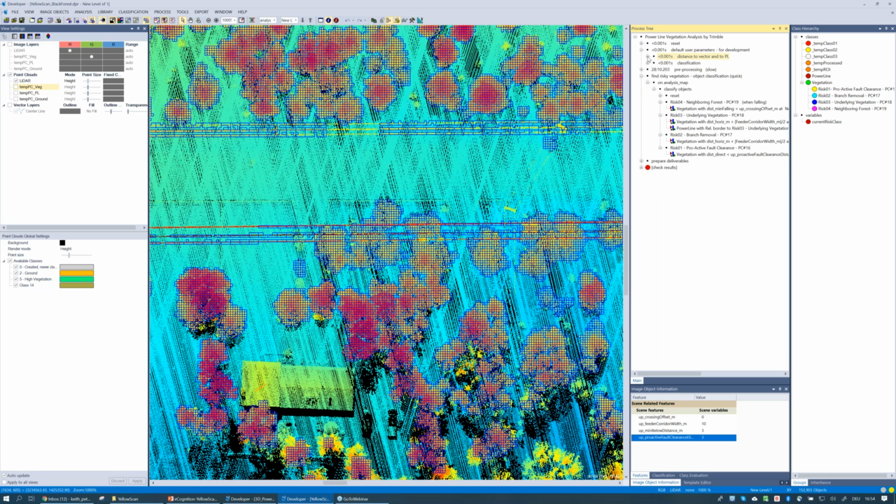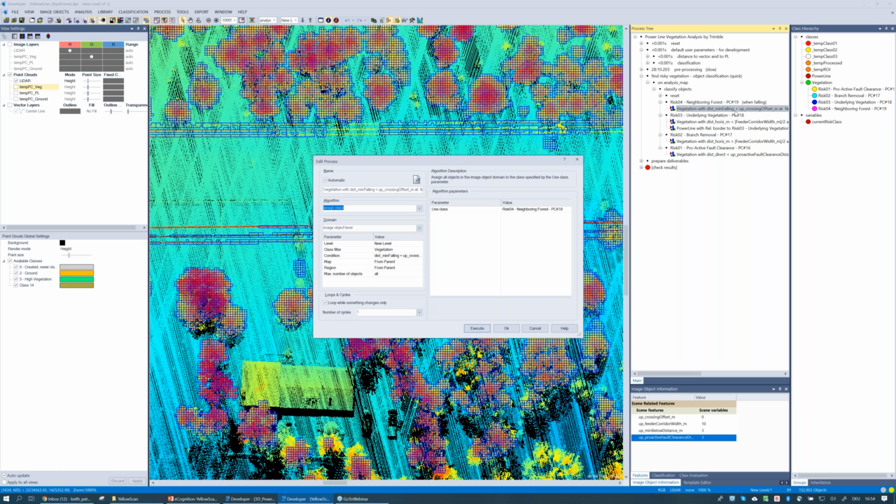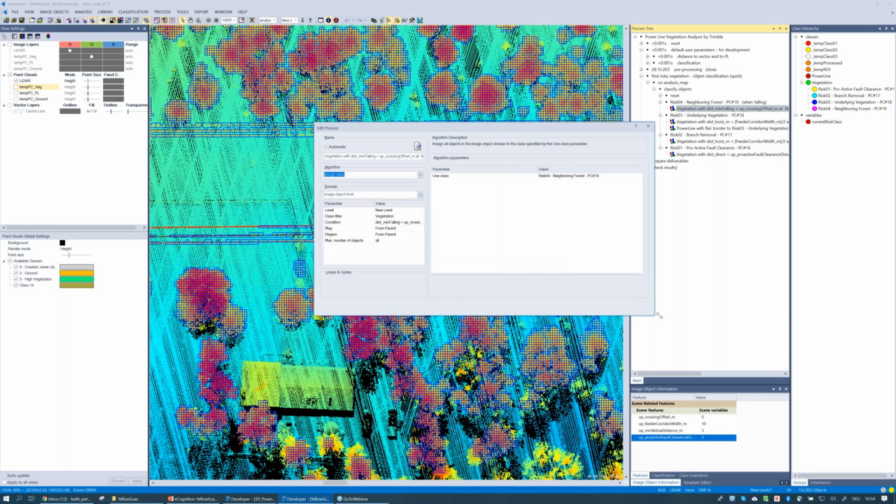And what this does is I can plug it into all different types of algorithms within eCognition rather than a fixed value. So I'll open up this assign class algorithm here, and if anybody's familiar with the assign class, you'll say, well, gee, in the condition, there's no value being listed here. What's going on here?